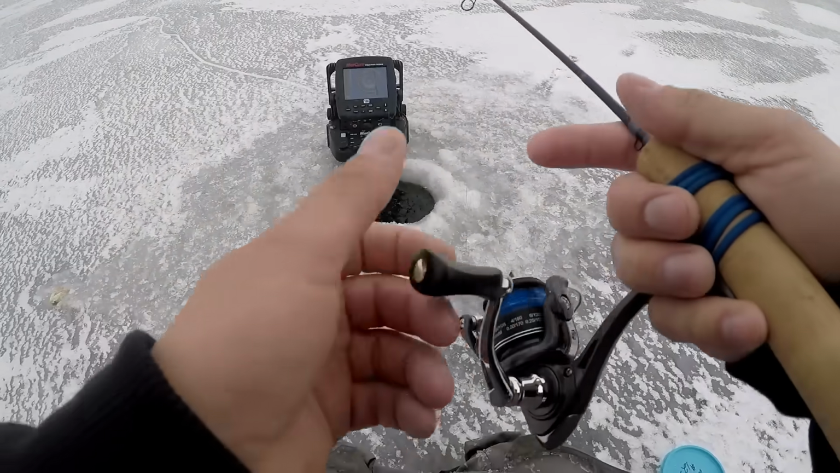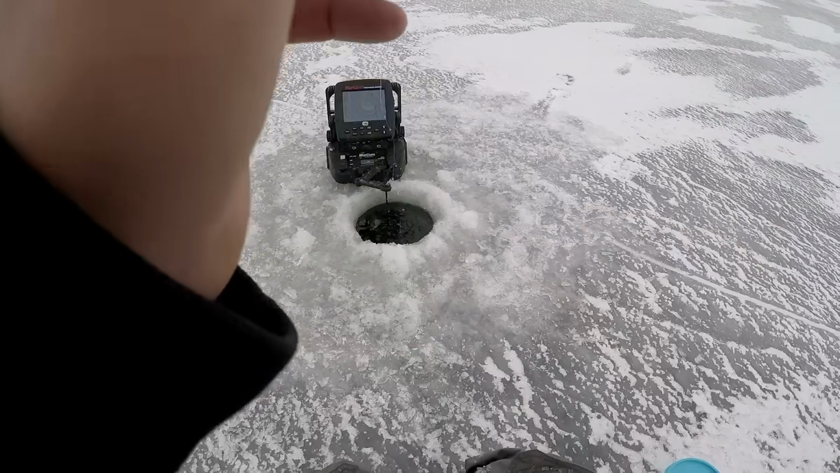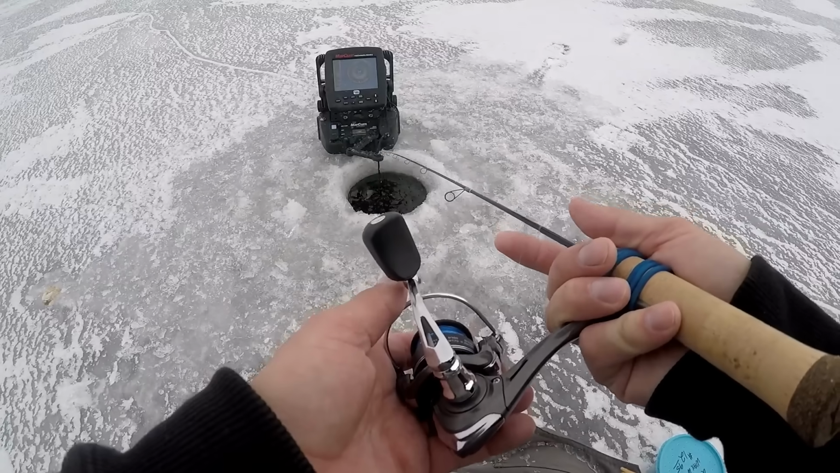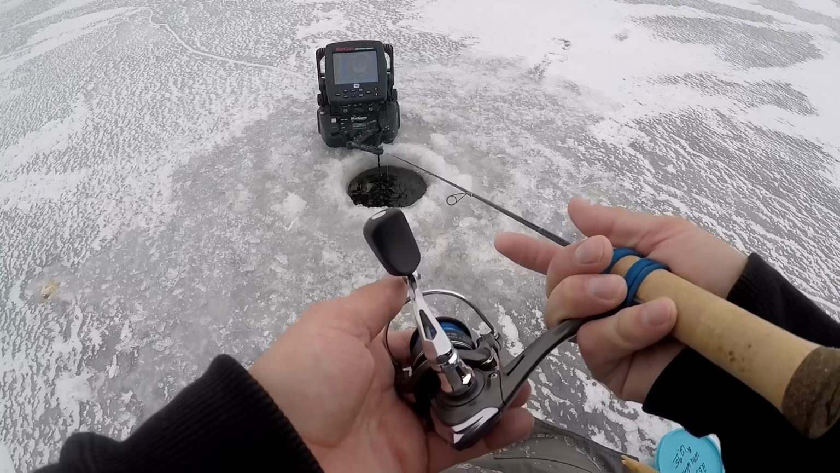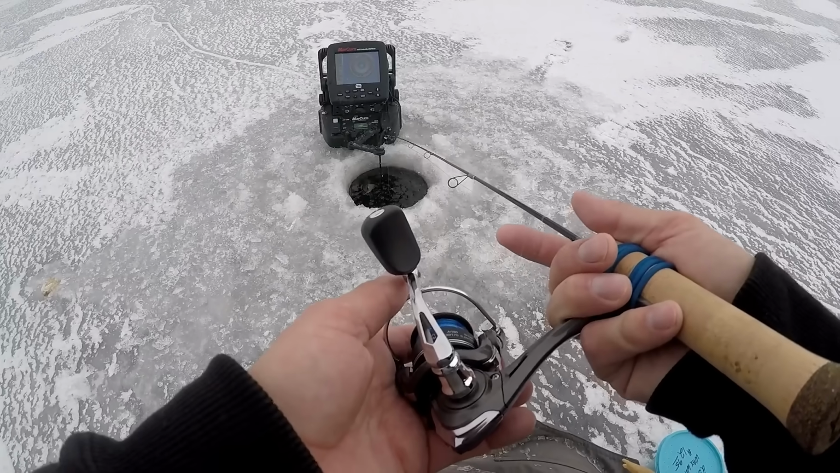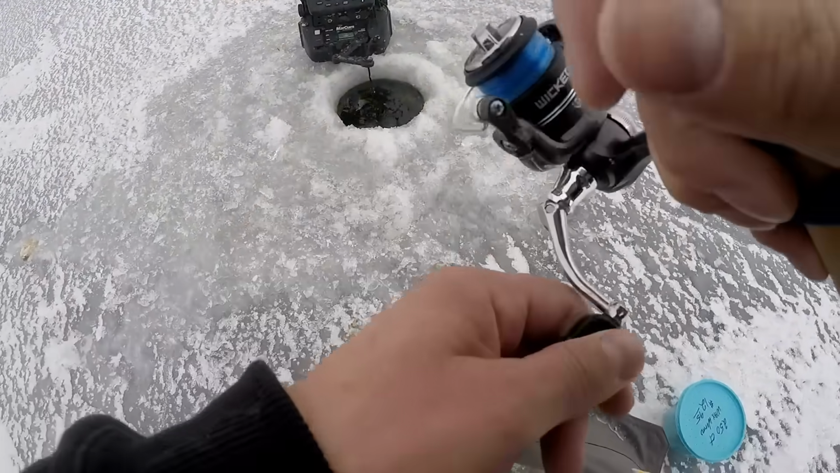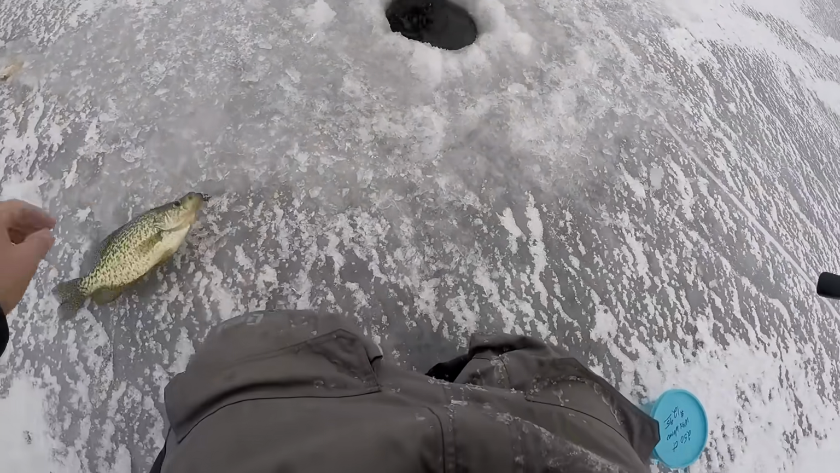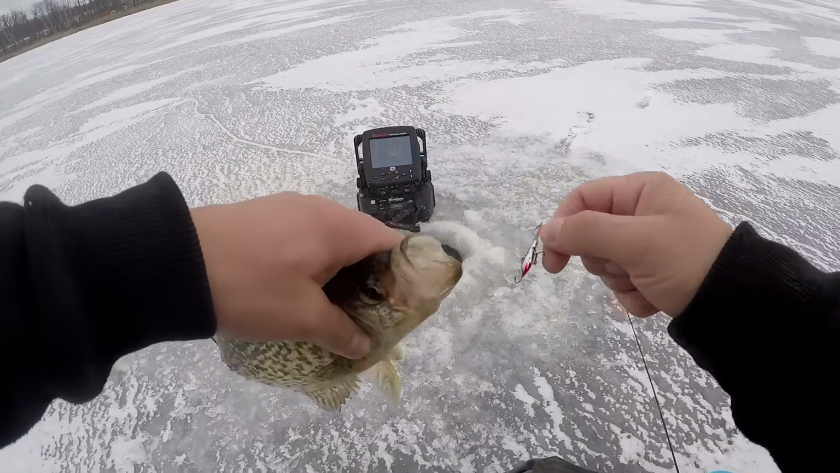Ooh, that fish. That had to have been a crappie. That was aggressive. Oh, and again. What's going on here? There's one. Ooh, this could be a big crappie. Big something anyway. There's a nice crappie, guys. Come on up here, bud. No giant, but definitely wanted that jigging wrap.